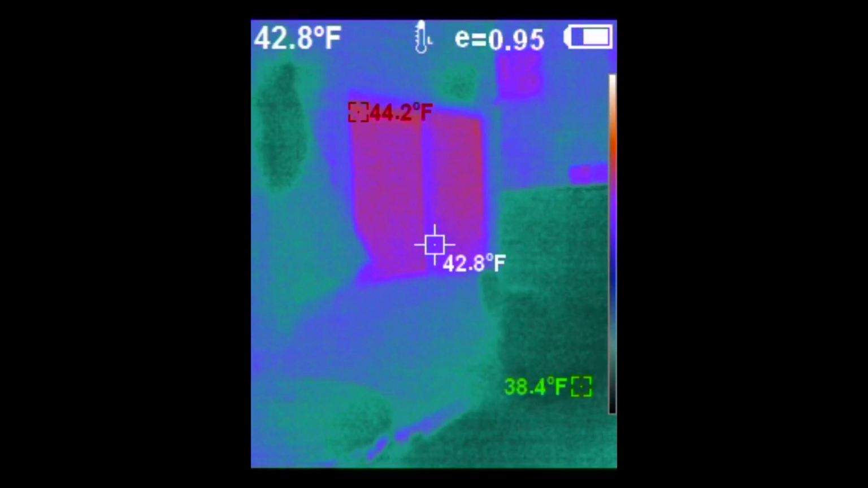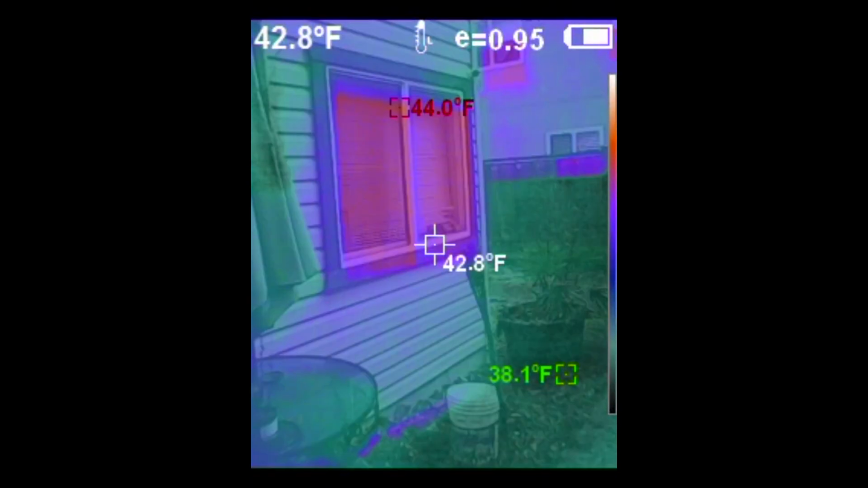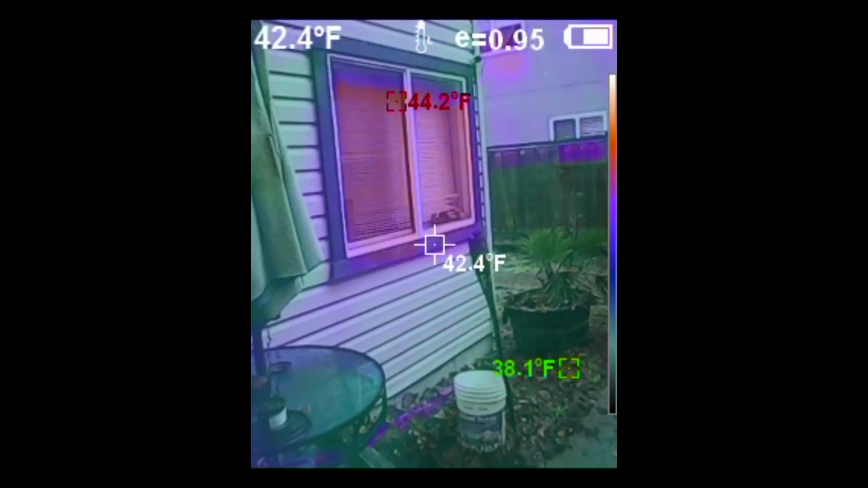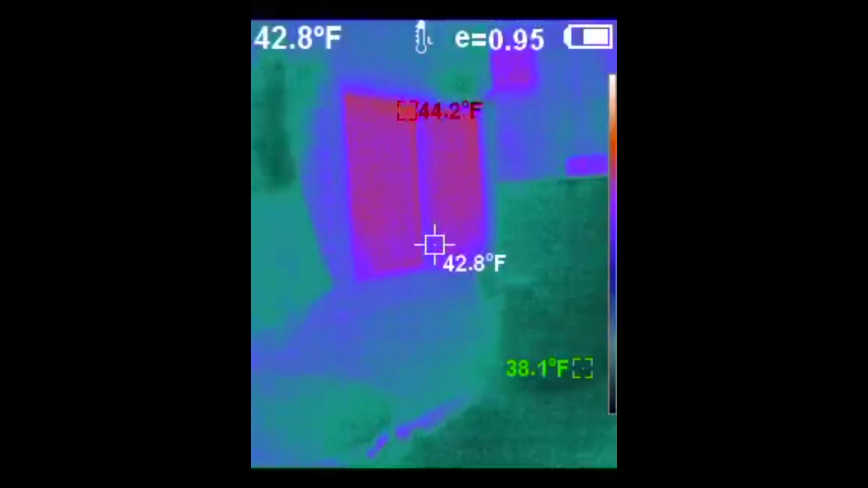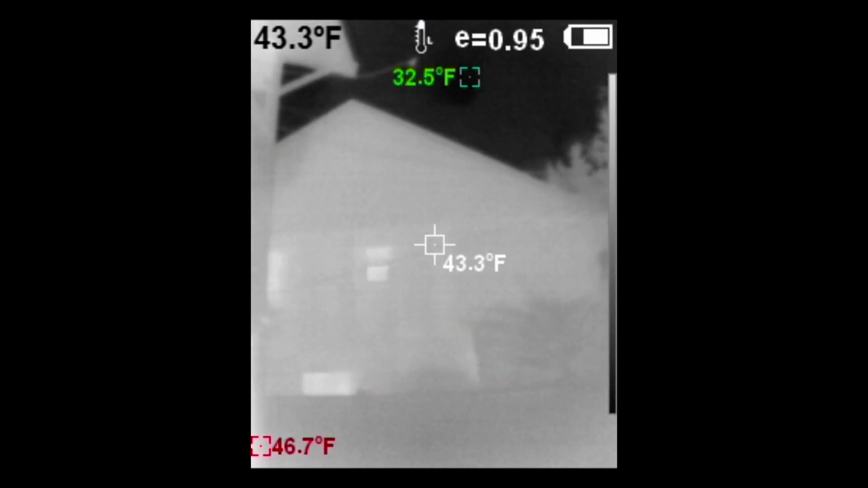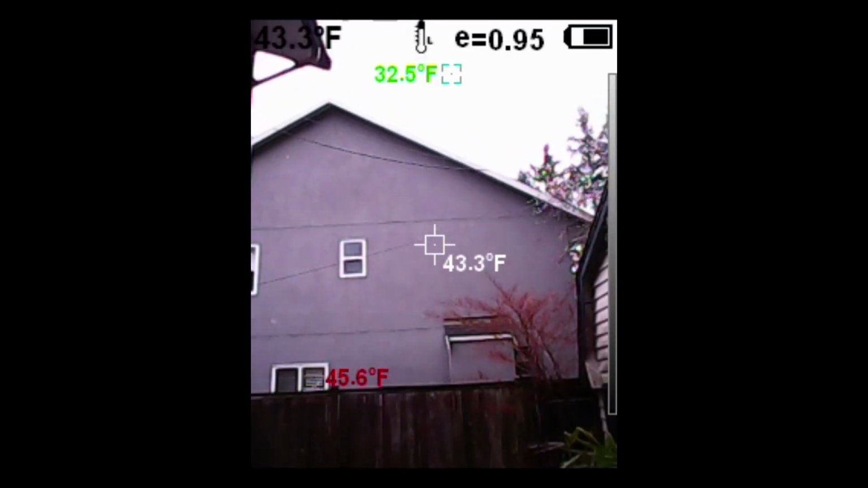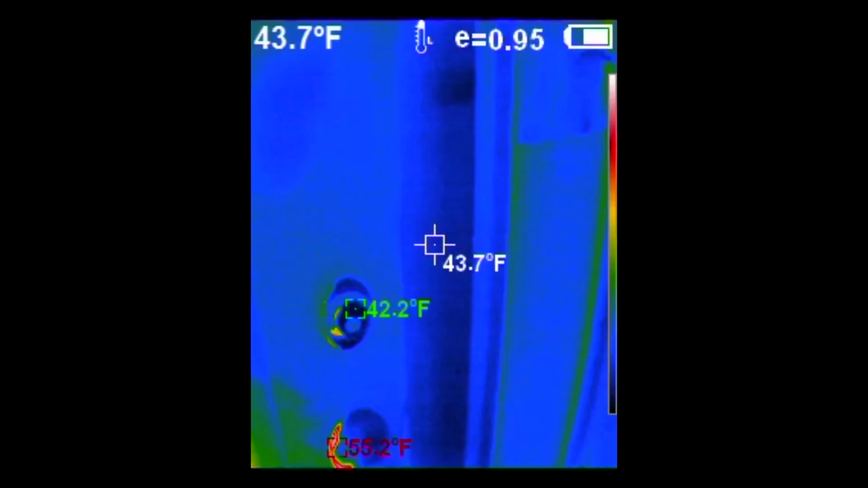This would be the cool settings. I believe this one was cool. And we're going to switch back and forth between visible and superimposing. The next shot that's going to come up, I'm going to select with hot white, or white hot as they call it. So there's white hot. Note that even when you're superimposing, the temperatures that are detected from the infrared sensor are overlaid on the color